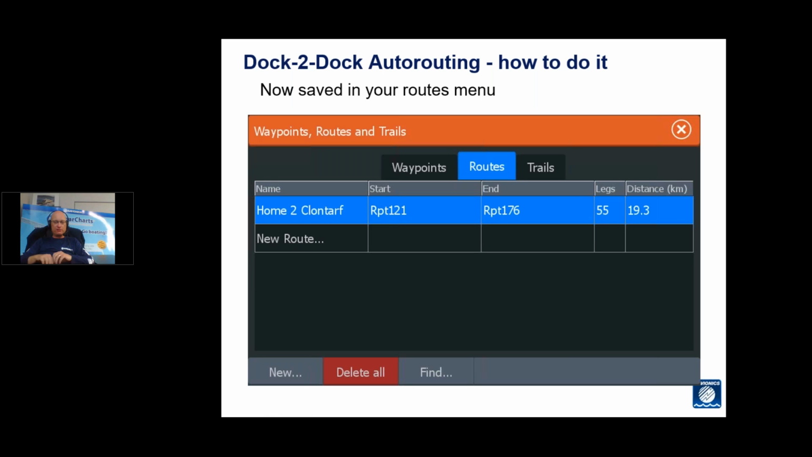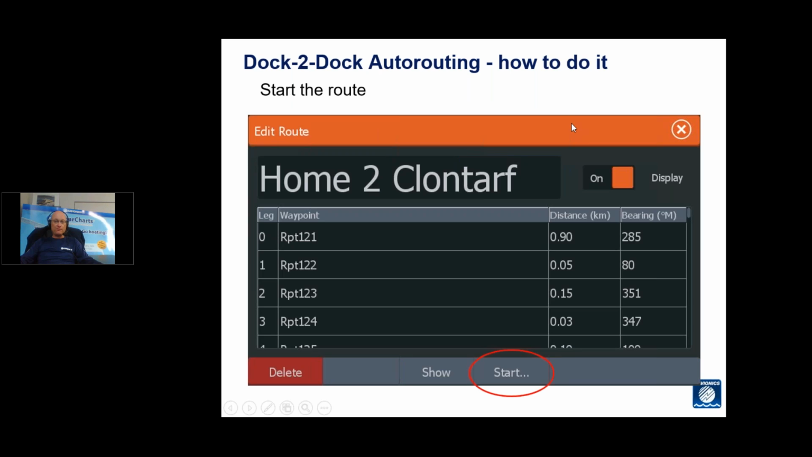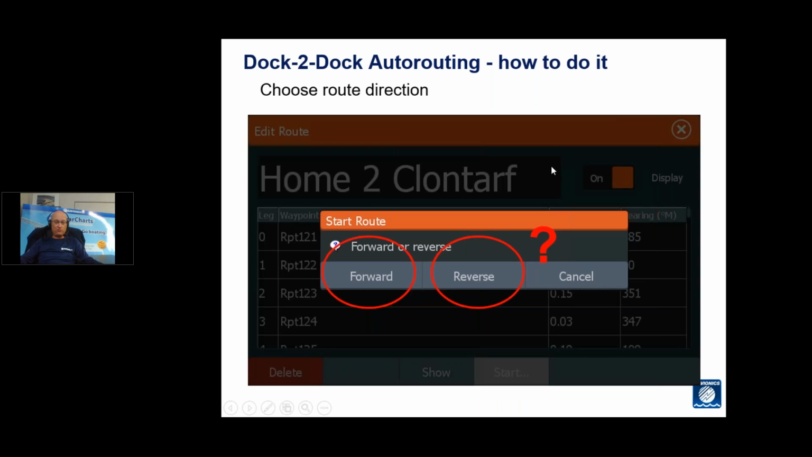Now, the interesting thing to look at on that screen is that that route has been created over 19.3 kilometres with 55 legs in it. So it is quite a detailed route. From there, if you want to start the route, you just select that route, hit start. You can do it in forward or reverse, depending on which end of the route you're at, and off you go.